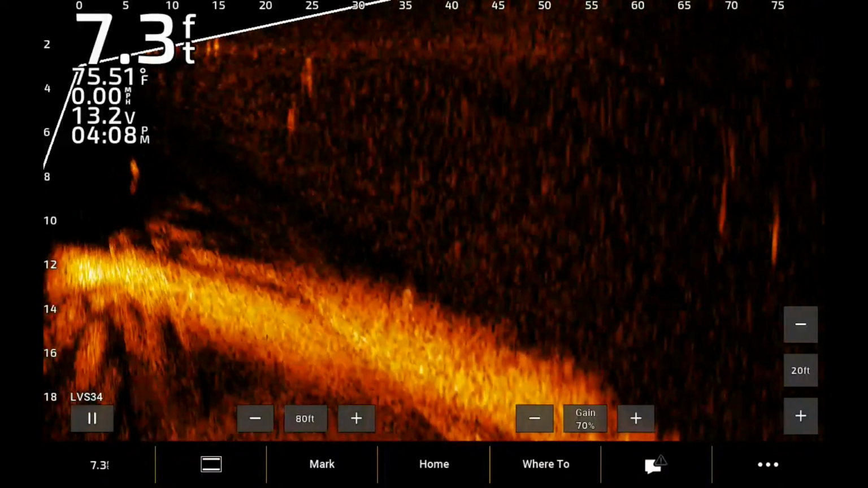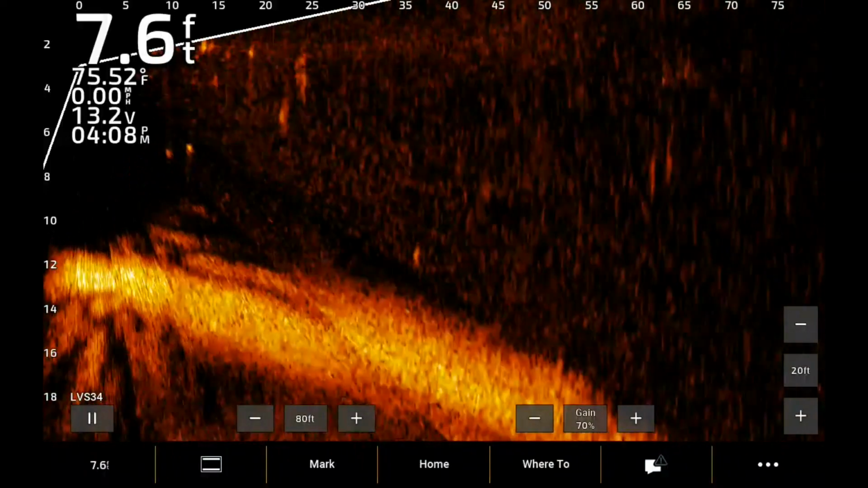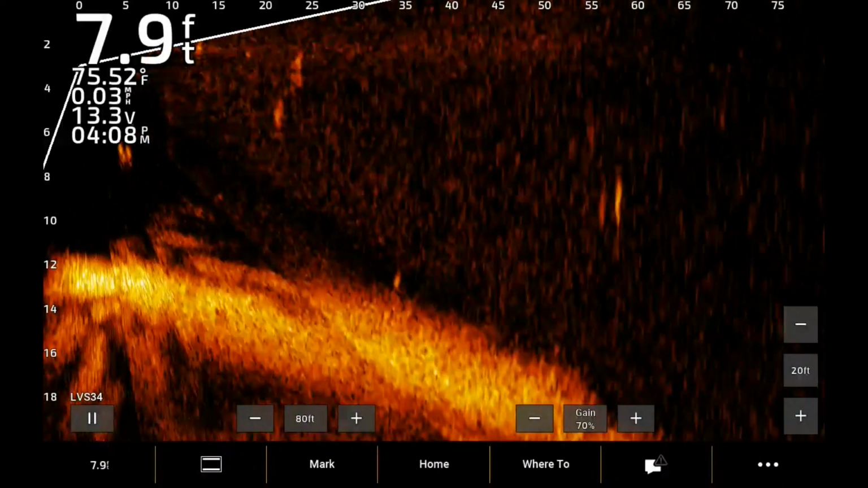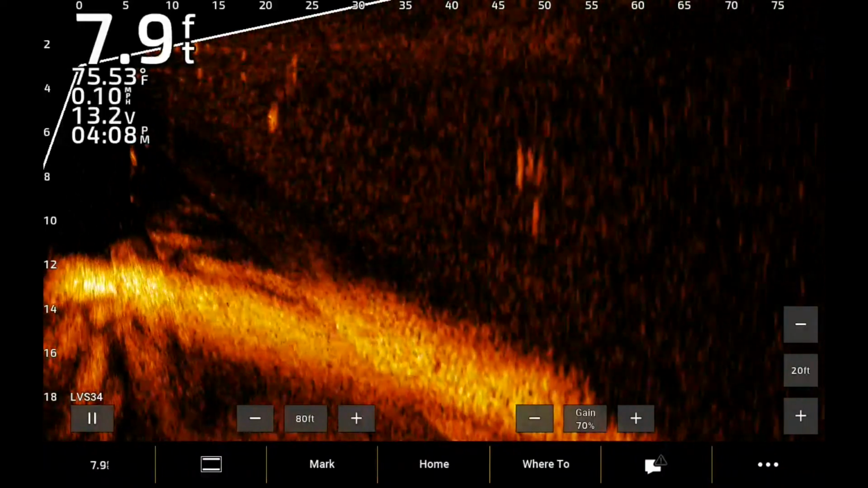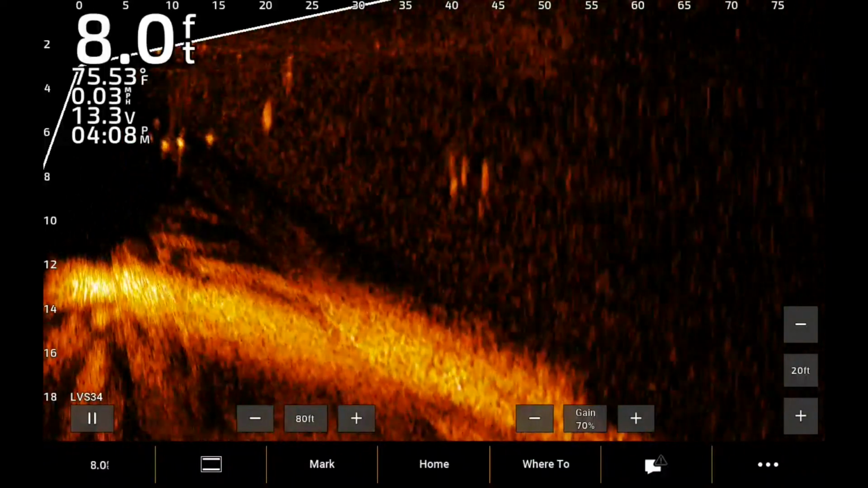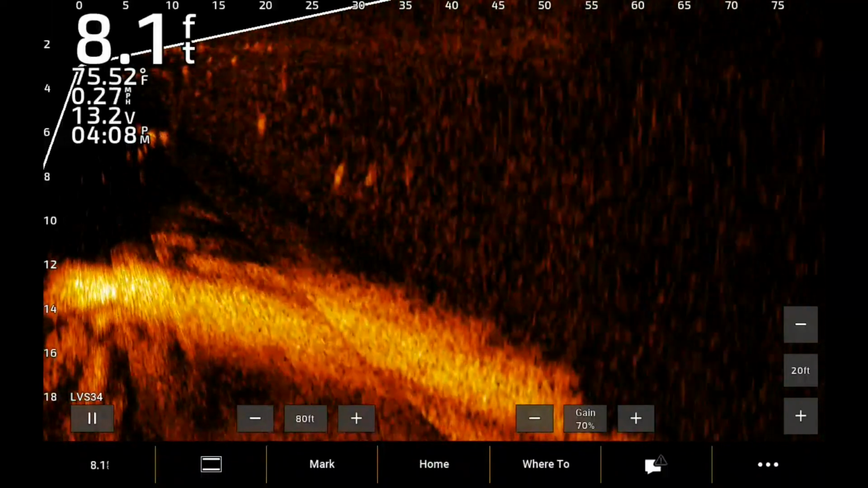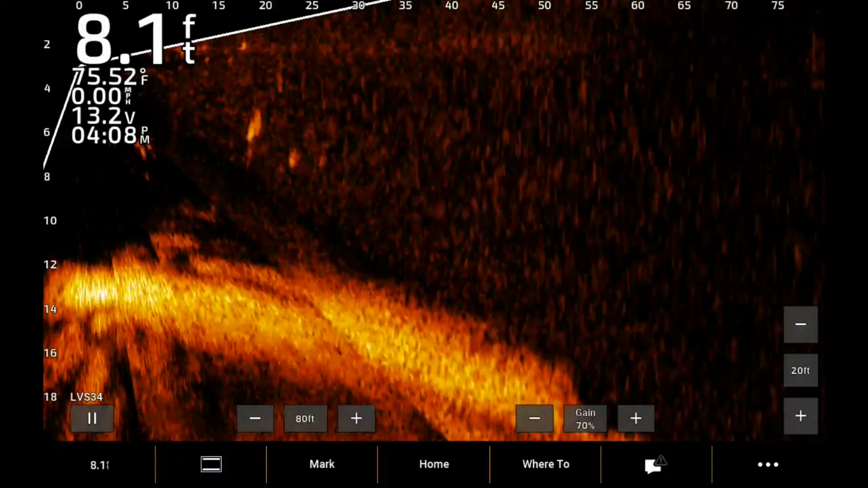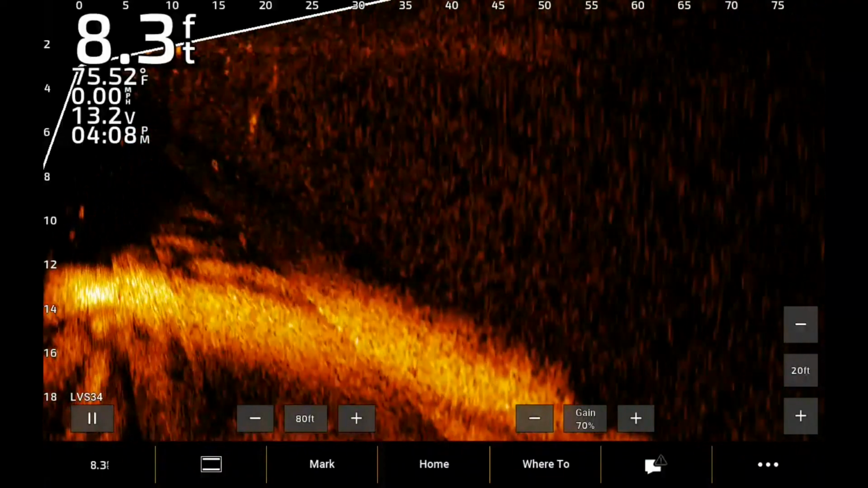There's a big fish right there at the bottom. There's several good sized ones swimming around. See how those out there, out deeper, are staying like 3, 4 of them together. 2, 4, 5, 6. Looks like they're after my lure again. Just would not eat it. Ended up with everything up under the boat.